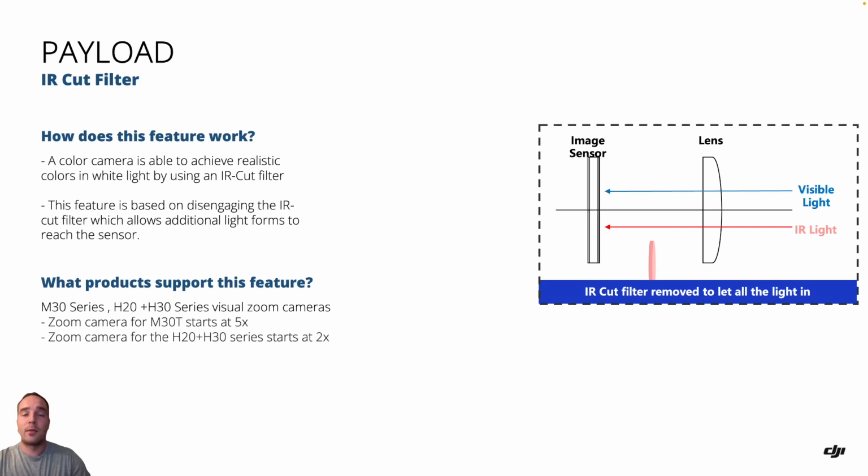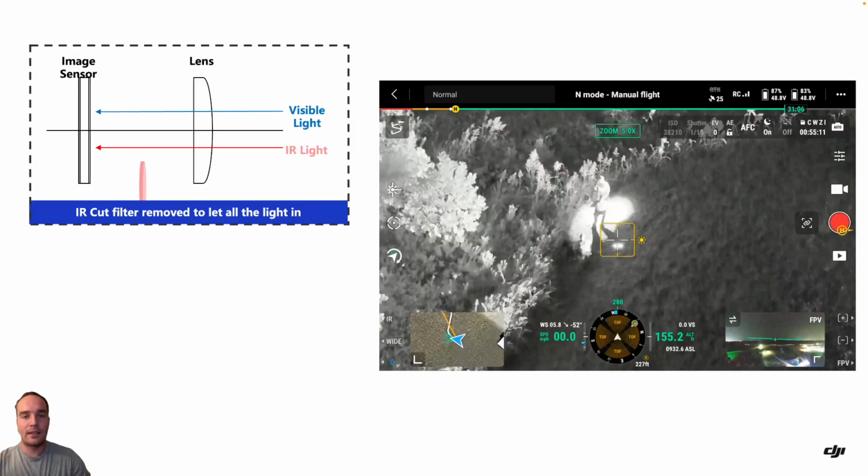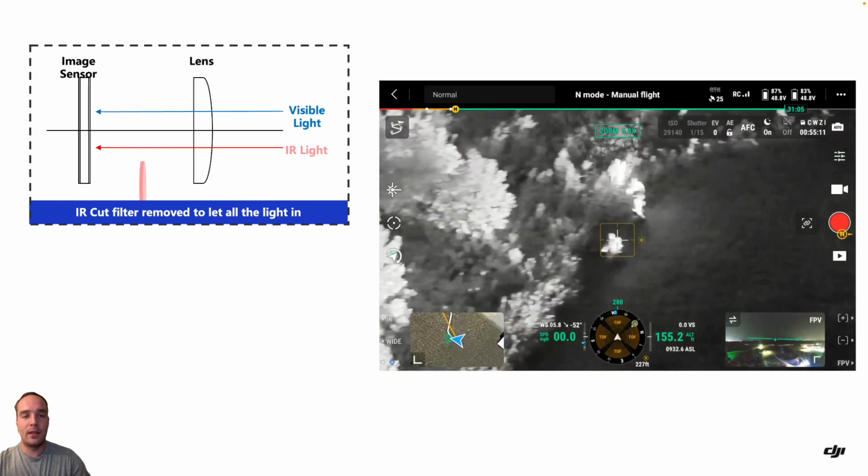This feature is supported by the M30 series and the H20 and the H30 series, and it is specifically the visual zoom camera. So that zoom camera starts at 5 times for the M30T, while the H20 and H30, that zoom camera starts at 2 times. So you can see a quick example video here that will play.